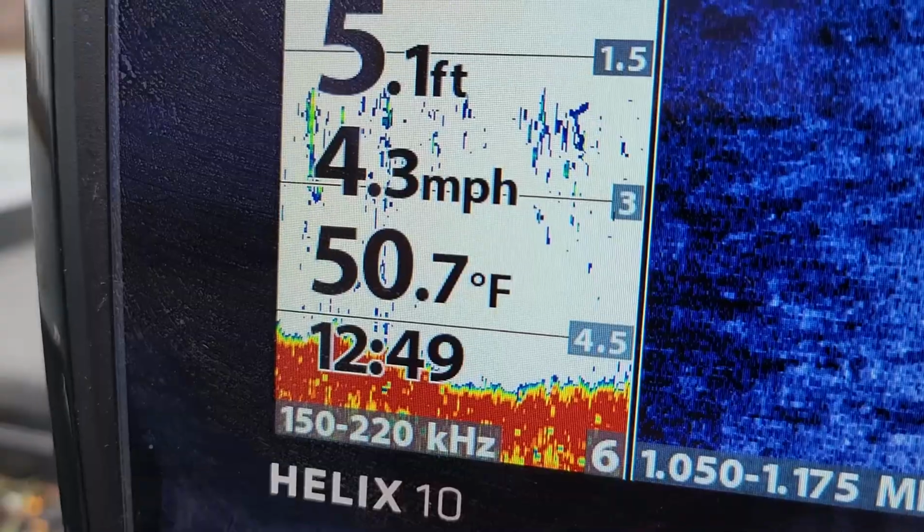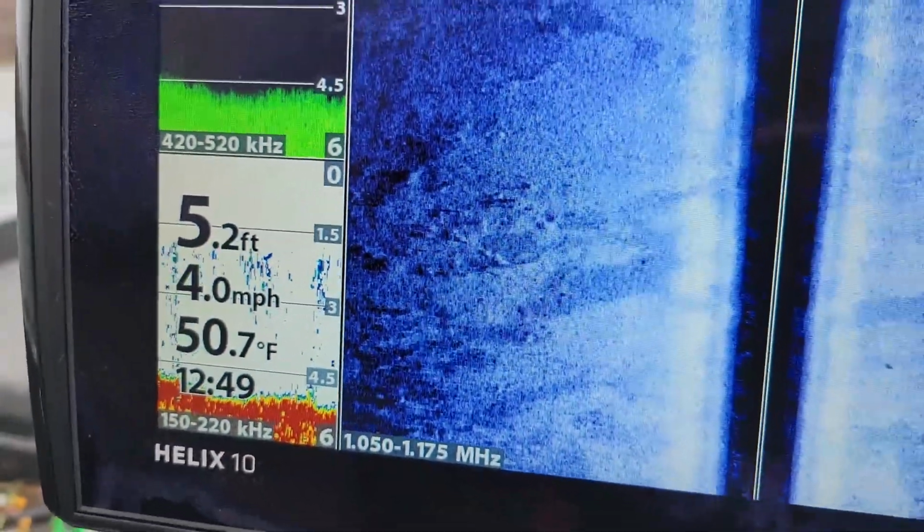Water temp's actually still high 40s, low 50s here. We'll see if we can find a few largemouth. Got a few hours to play around. The wind's kicking up. I forgot my sweatshirt, but I'm gonna have to throw my rain jacket on. But let's see if we can catch a couple.